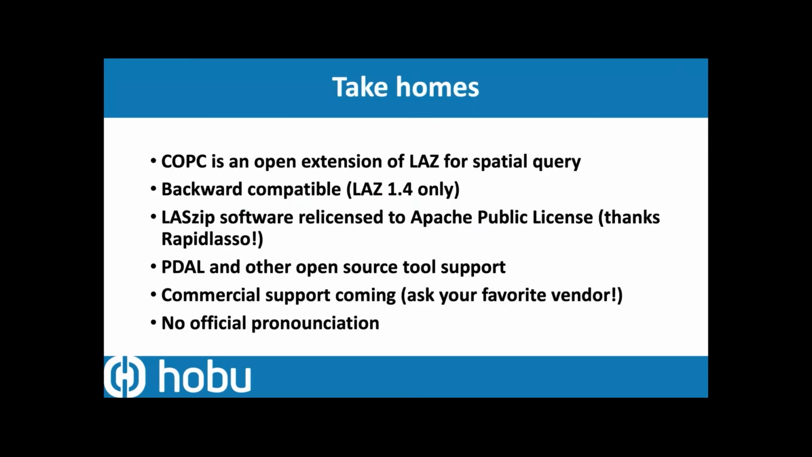So final take homes from my talk. COPC here is an extension of LAZ that supports spatial query, spatial windowing, spatial resolution. It's backward compatible with LAZ 1.4. The LAZperf library and LASzip codebase was relicensed to Apache public license. That means you can embed this in your own commercial software, do what you need with it to provide LAZ and COPC support for your applications.